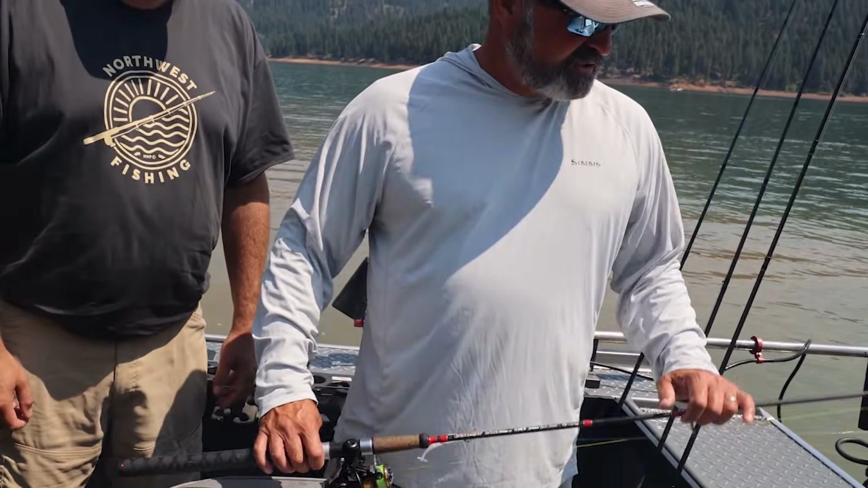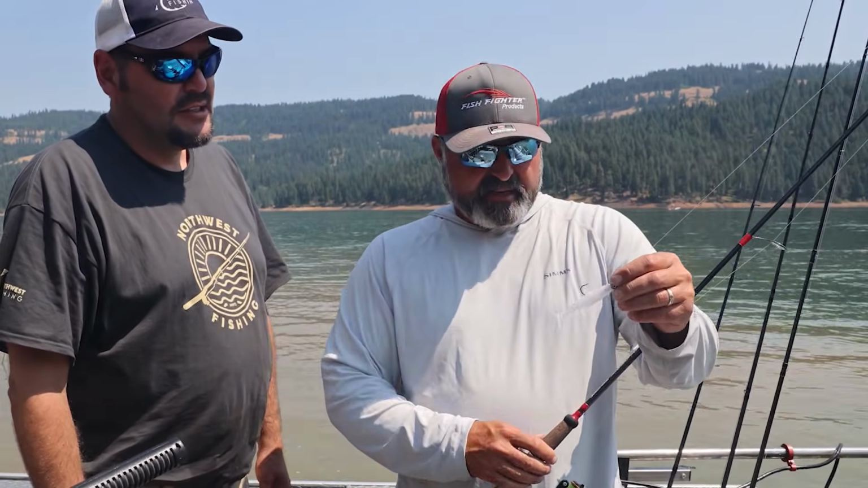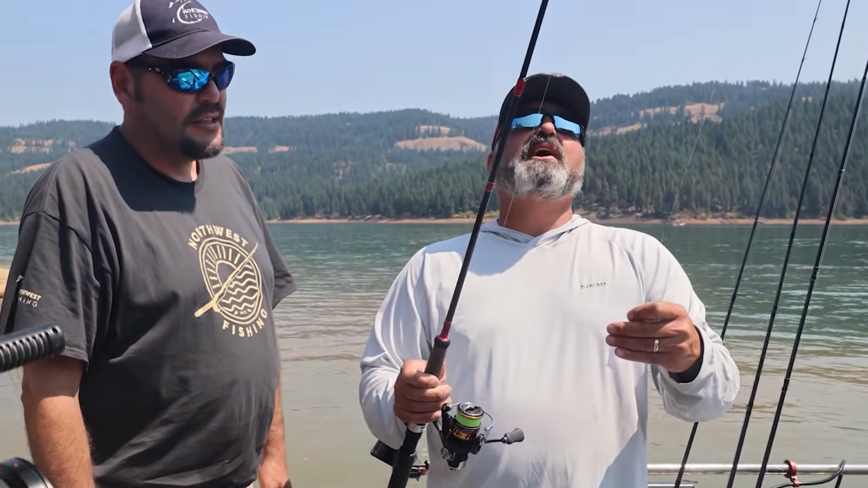Hey Toby, one of the most common requests we get on Northwest Fishing is to spend some more time on the tackle. Do you mind taking viewers at home through some of the setups we were using today? No problem. We caught several fish on this swim bait. Okay. That was the Mayor, right? Yeah. And this rod, it's a 7-foot rod. It's a medium heavy. This is a 20-pound braid.